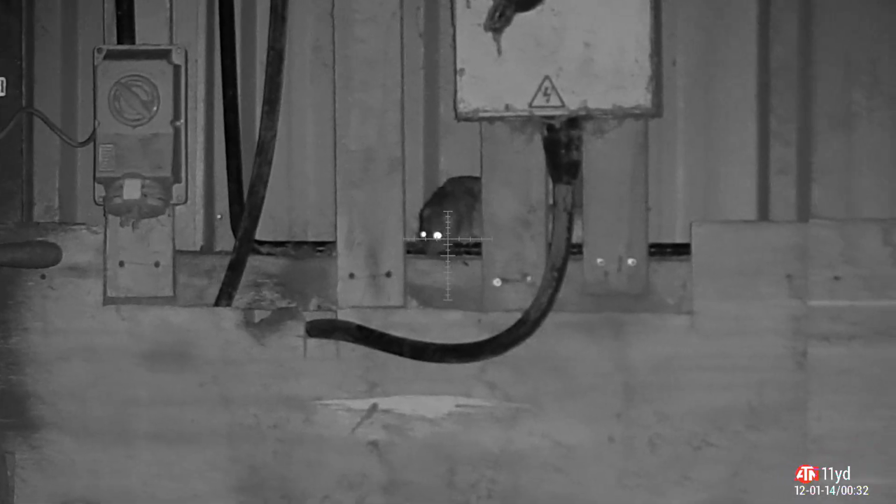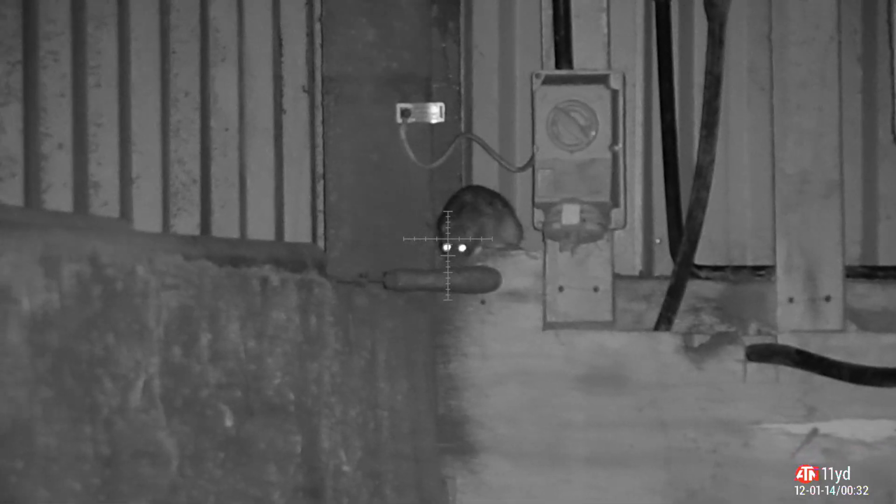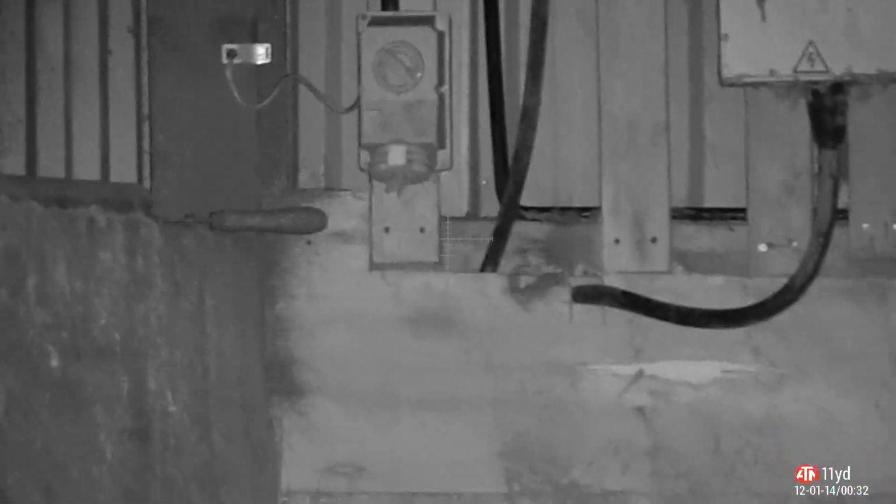There we go. Not sure if that's the same one or his friend, but I'm not going to let him get away this time. Stop! Boom. Lights out, hit the deck. We've got more in the shipping container, in the workshop. Pretty sure I hit him there, but either way, got a second shot down, and he's down. Doesn't get back up from that.